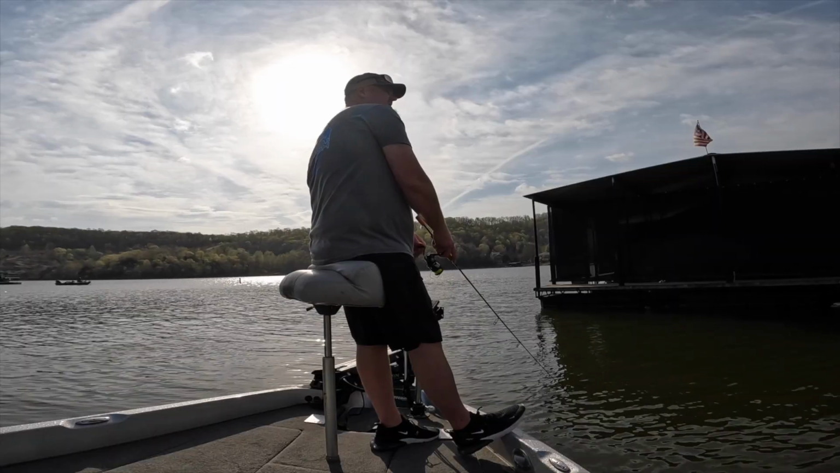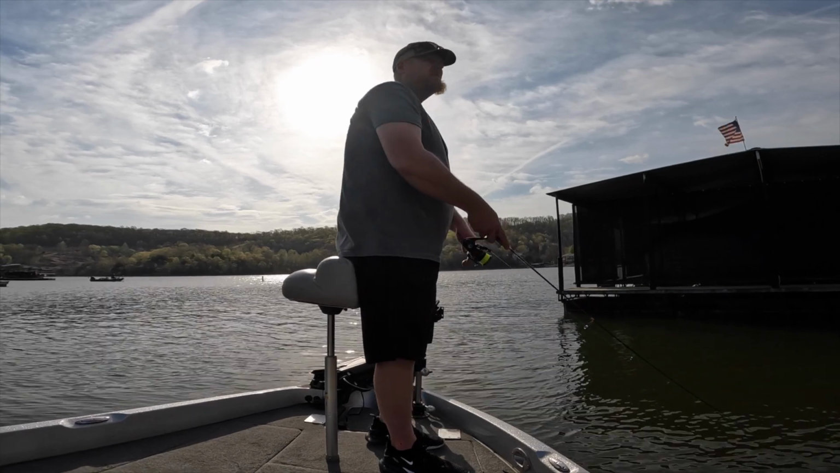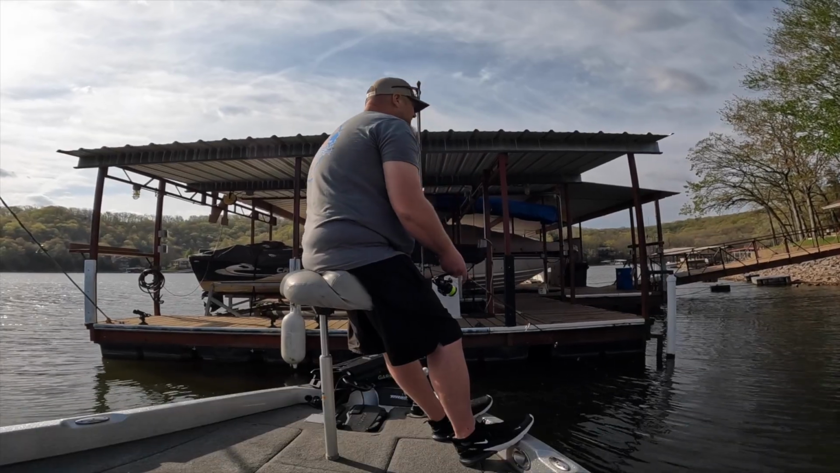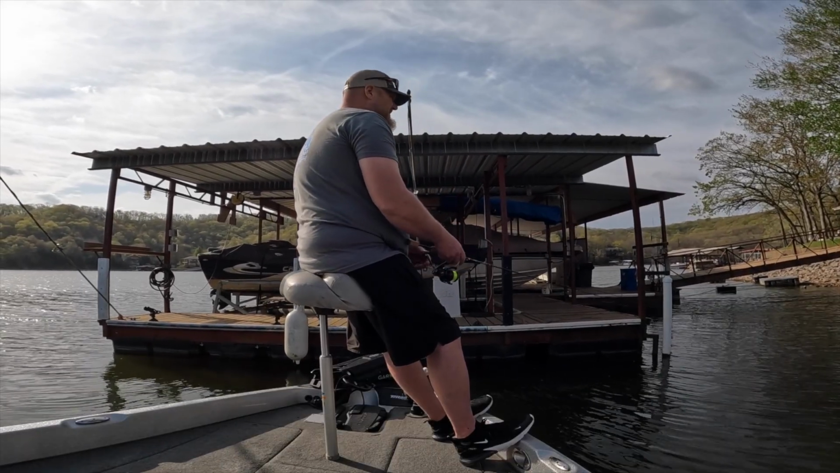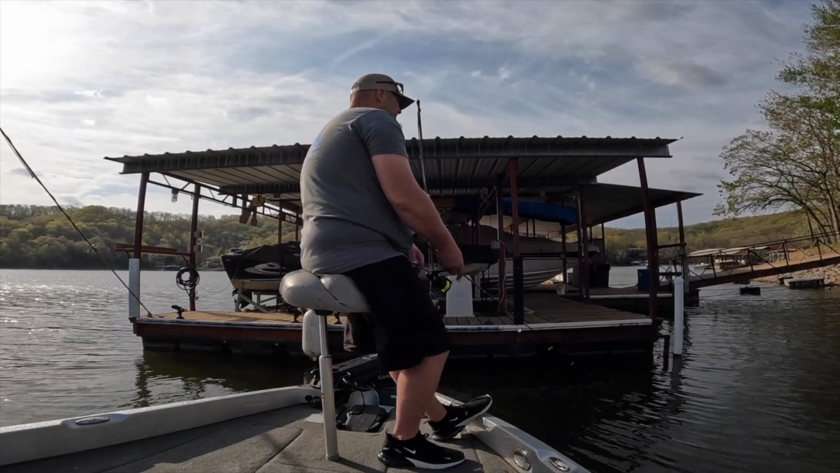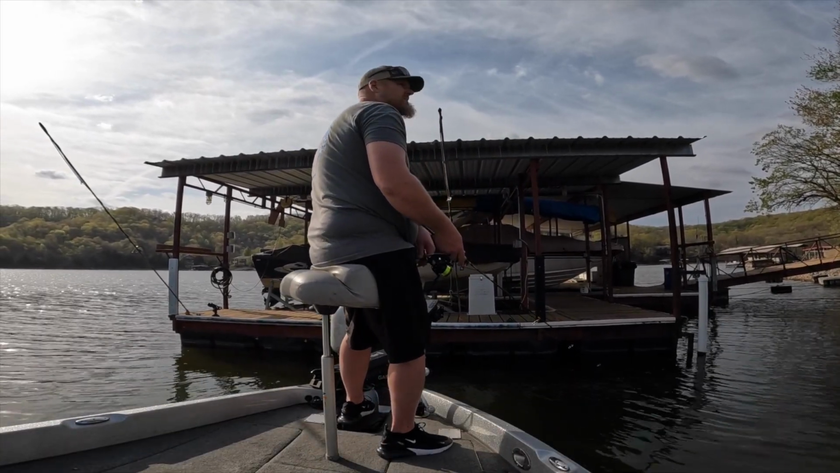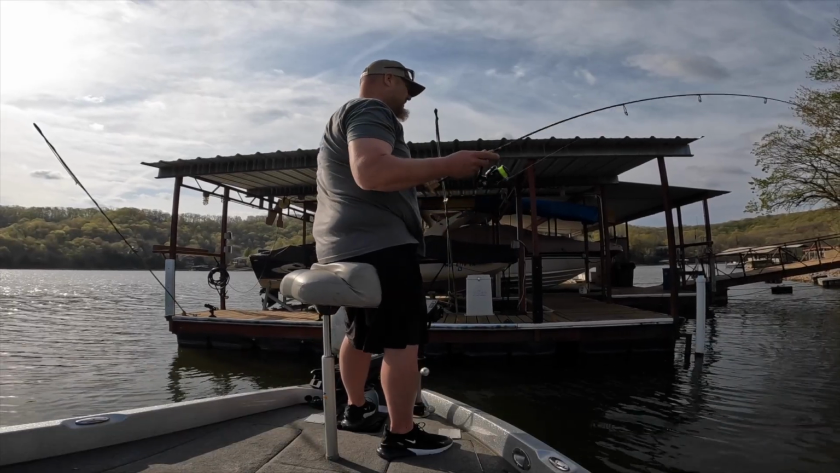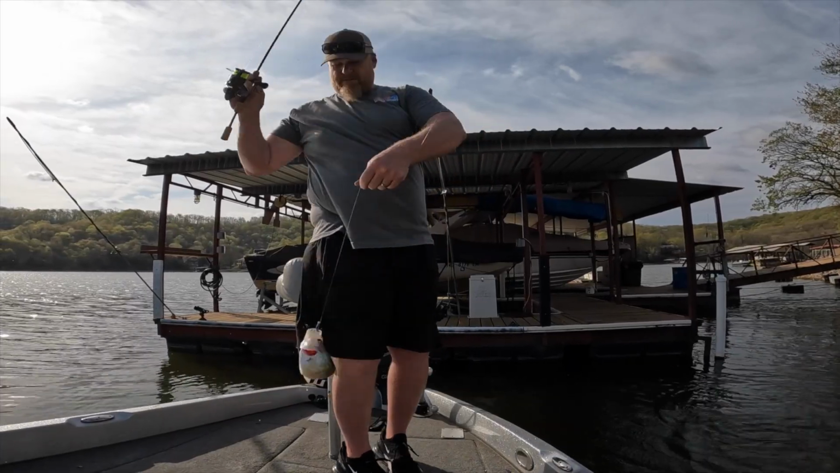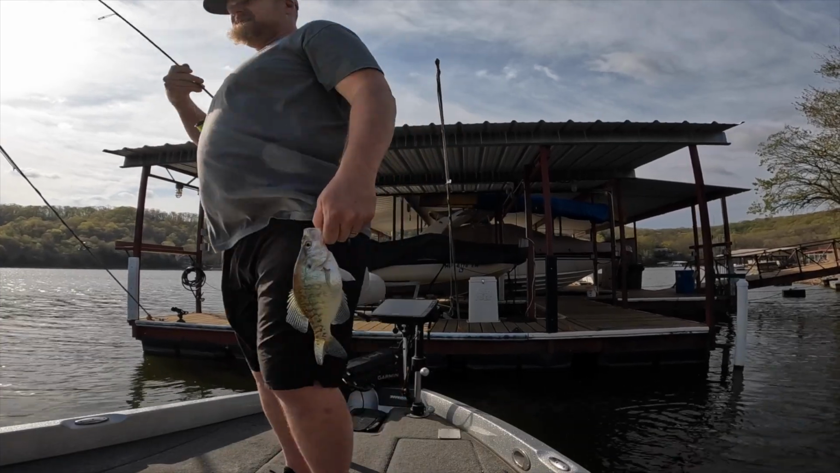I was expecting the lake to be a little higher. I guess they've just been pulling it. Yeah, I feel like usually this time of year it's higher. There we go, back behind the dock. I was just looking at that little section over there. Looked awful right.